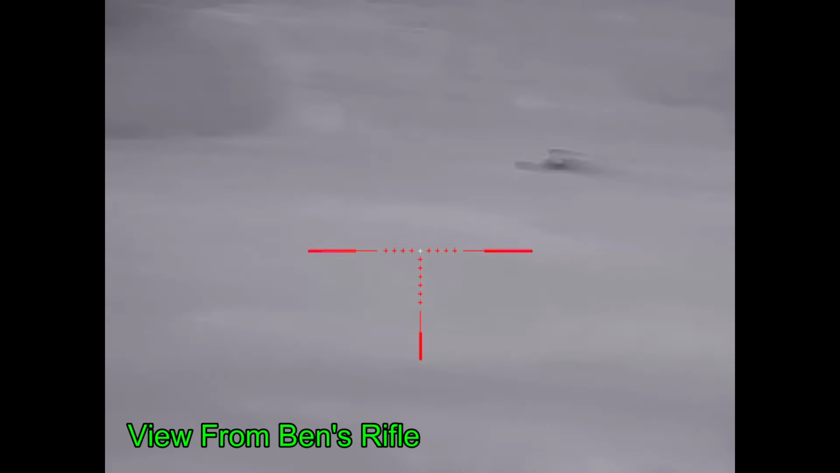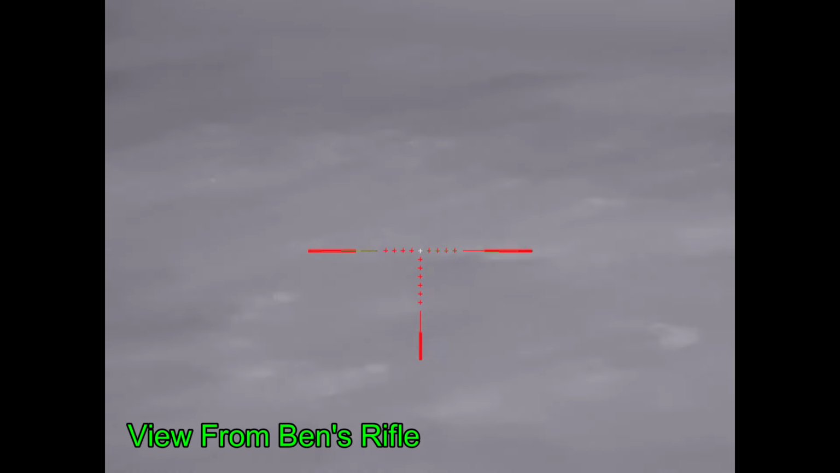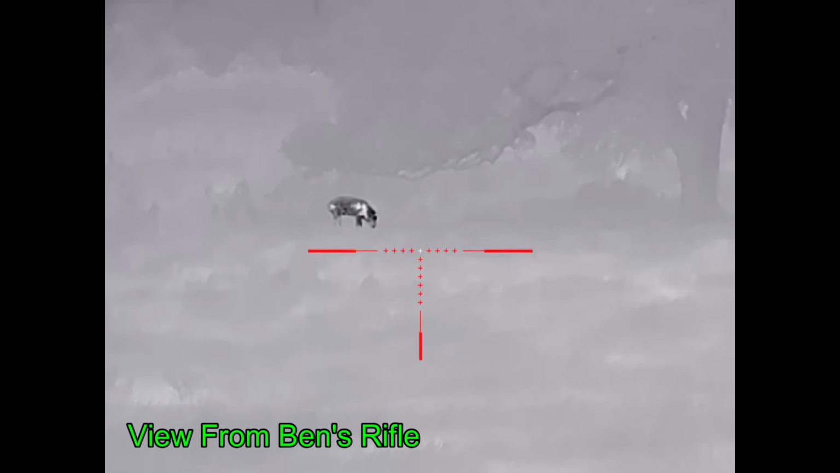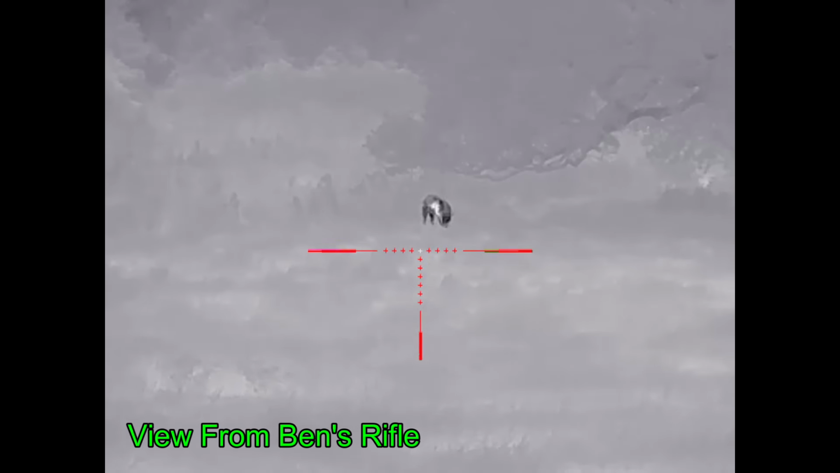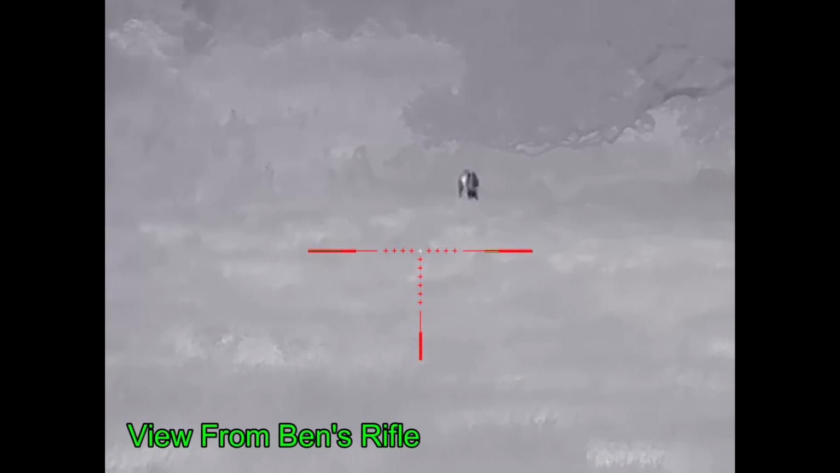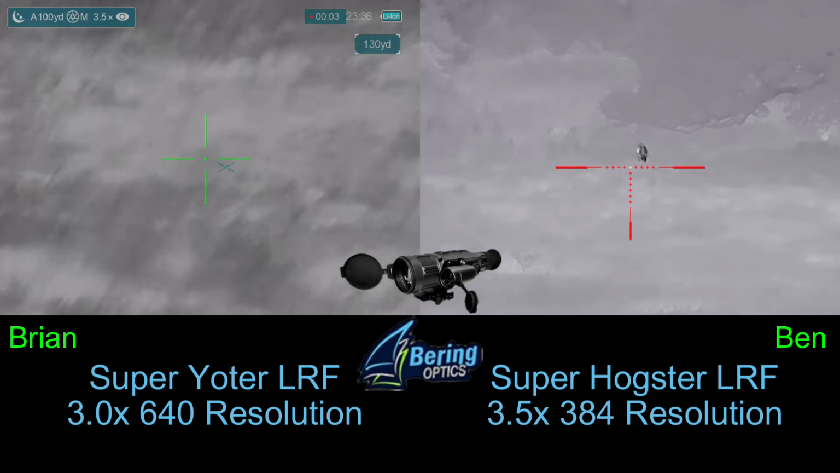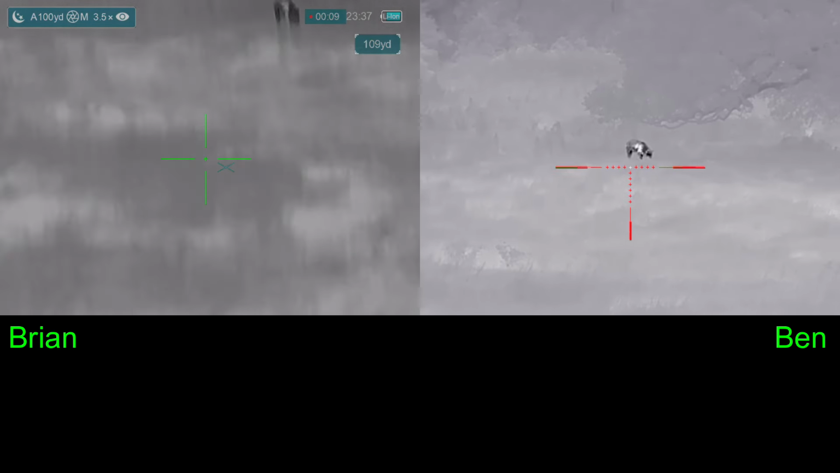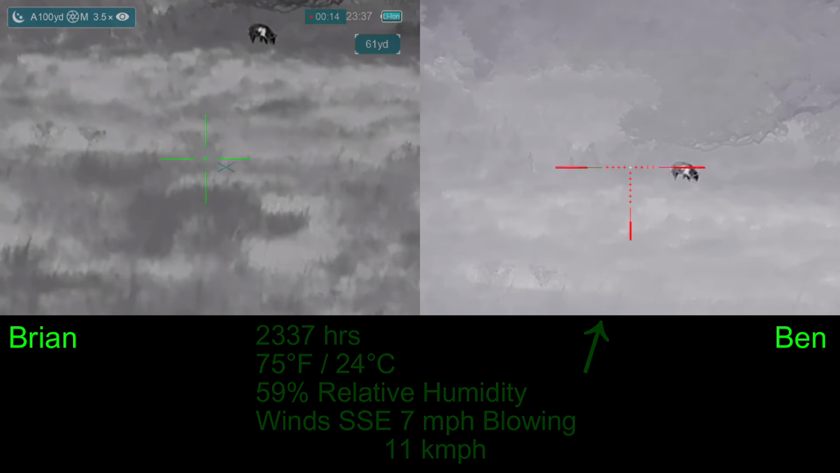We're a little confused. So Ben decides to start searching behind us as I'm looking in the tree line, and I'm not seeing anything. And then Ben finds this and says, "Brian." So I turn around, and sure enough, that's our pig. So I get on my rifle, and Ben and I are both shooting Bering Optics. I've got a Super Yoder, and he's got a Super Hogster. And the wind is blowing pretty much towards the hog. I don't know how it is that we're not busted.